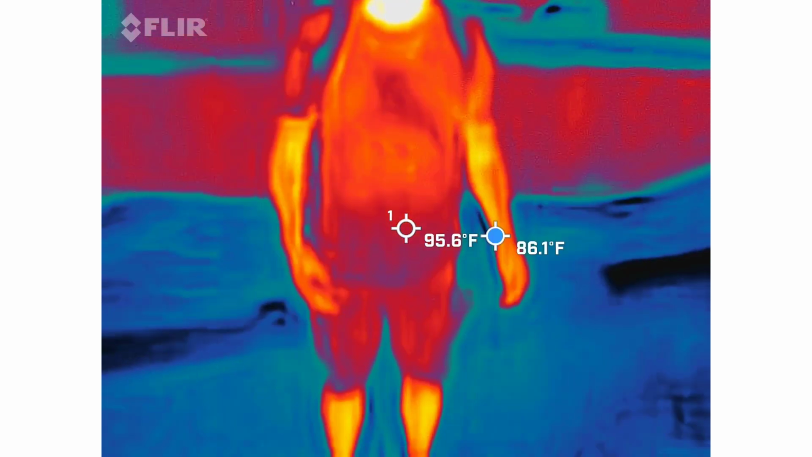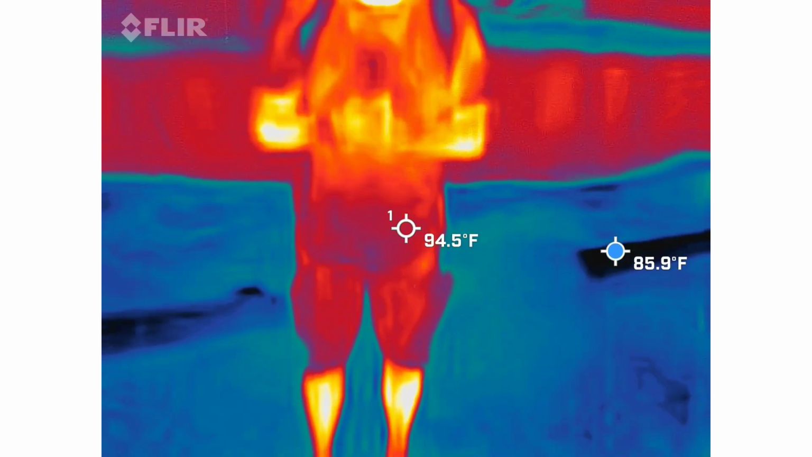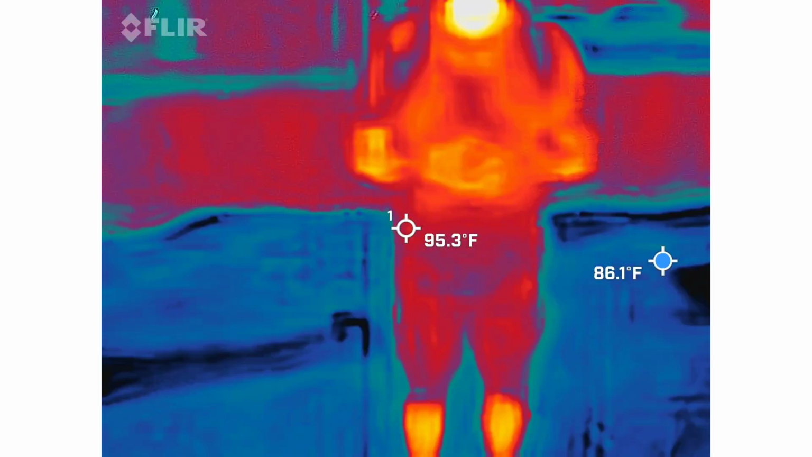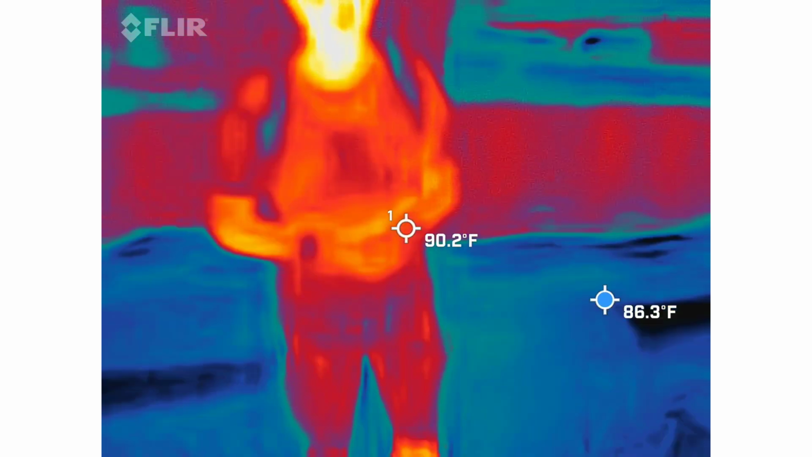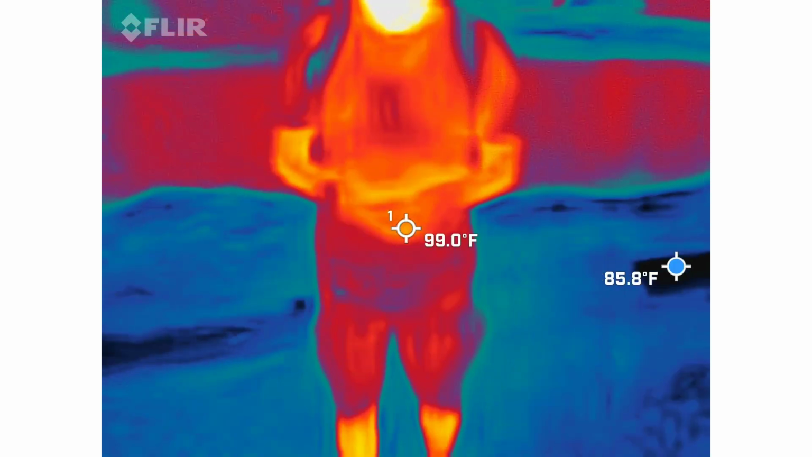Love it. So, welcome to a parking lot. You guys made it. Good job. Another beautiful spot at Charleston. George is like, man, what's with this guy? Told me to point this camera at the ground.